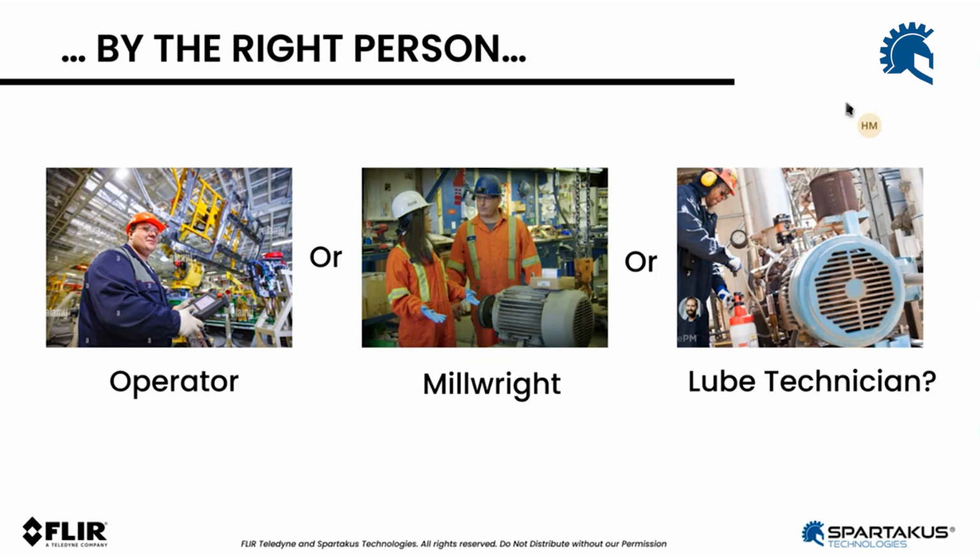They will do a round every day or every shift even. I've seen places, especially some paper mills, where the operators grab a camera and do a quick round throughout the mill every shift, right? So pretty interesting. Of course they have tasks to do, but they are in the end operating the machine.